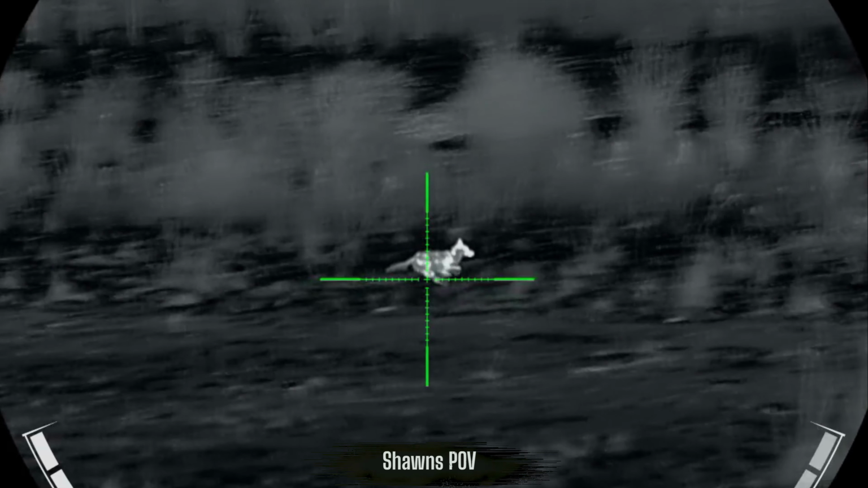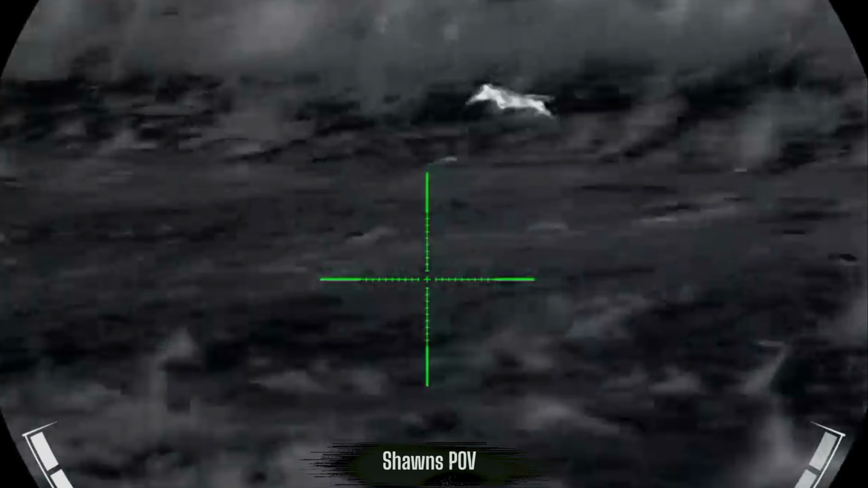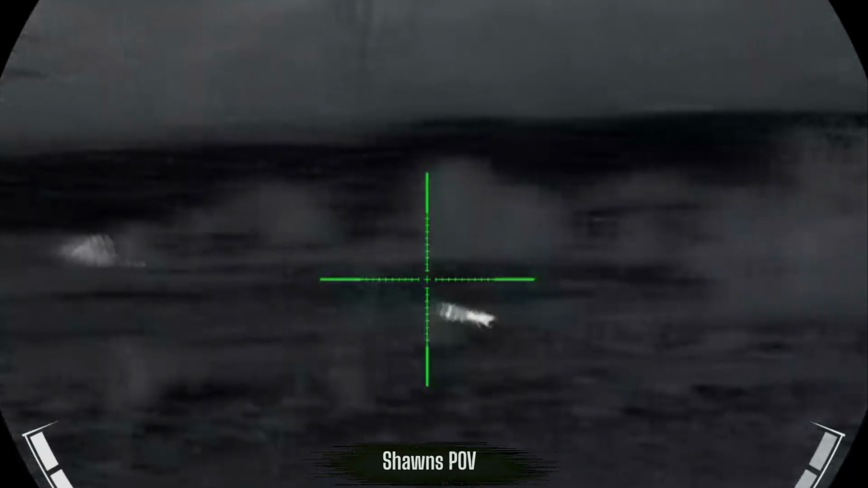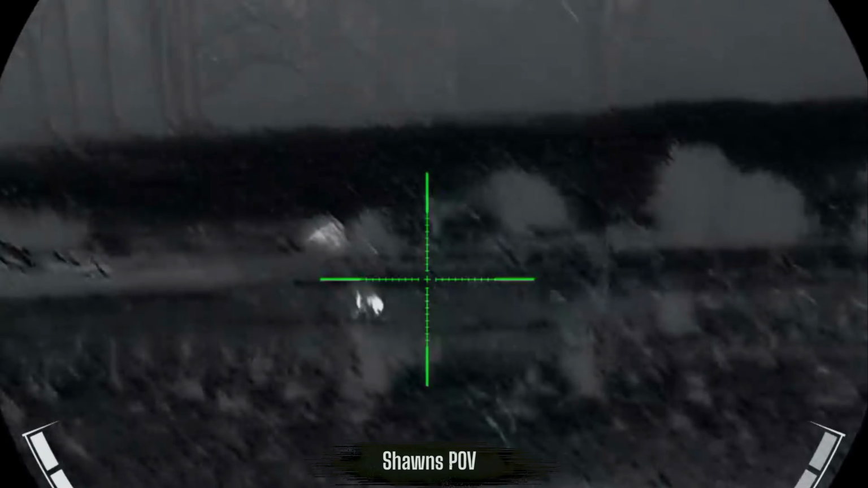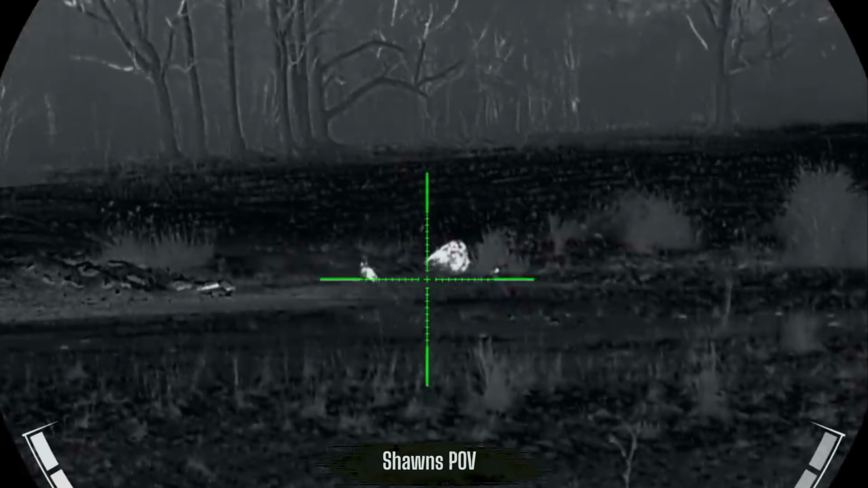Good start. That's what I've been waiting for. It's been like weeks since we had something that fast action. It helps when they're out there and already chasing rabbits. Yep. I should have had the volume down. I didn't even mean to hit start.